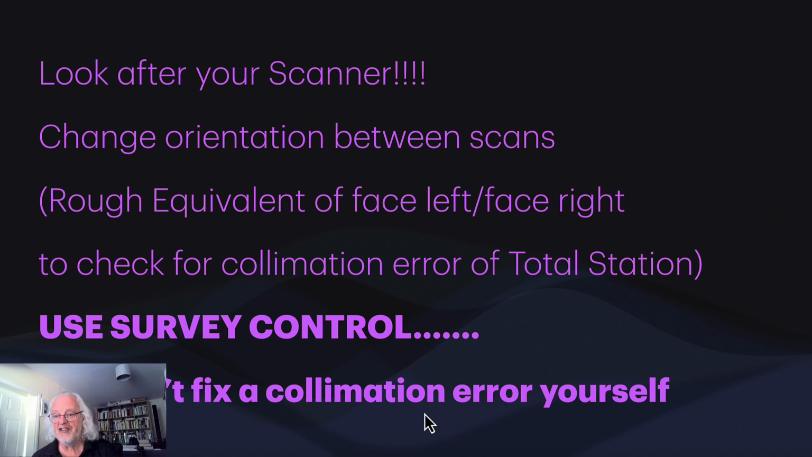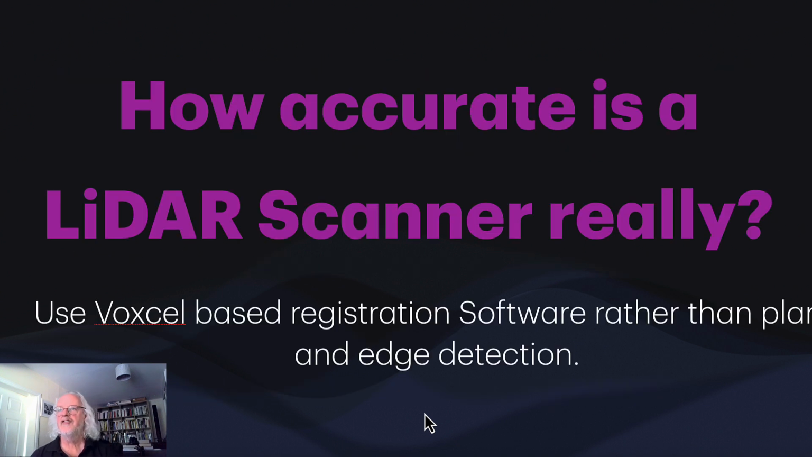And bear in mind, the certificate of conformance is not a calibration certificate from a metrology point of view, which would tell you what the error is at every point on that circle, horizontal and vertical. All you get from most laser scanner manufacturers is a certificate of conformance to their specification, which is for a single scan. Okay, how accurate is your laser scanner really? Well, it's as accurate as your physical checks and your QA and your survey control.